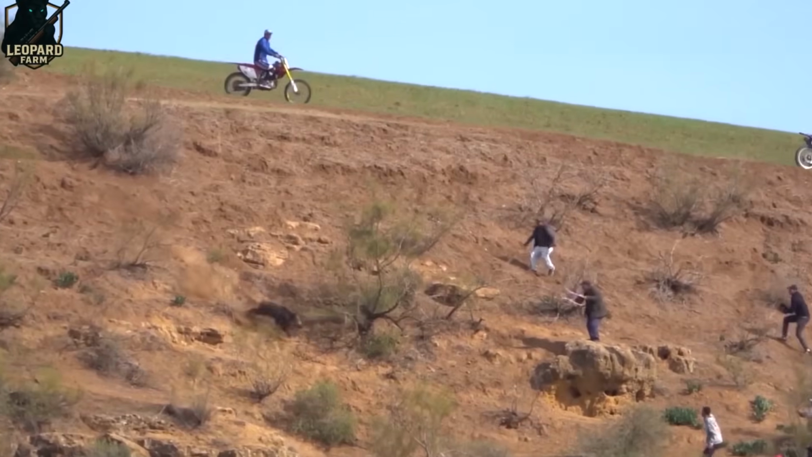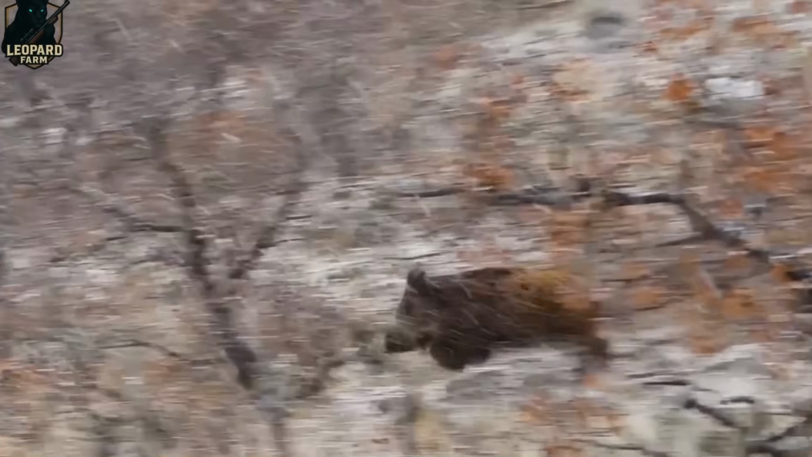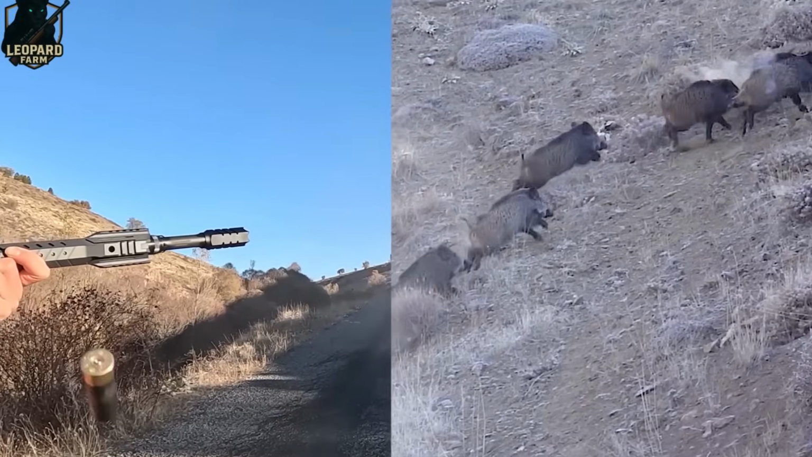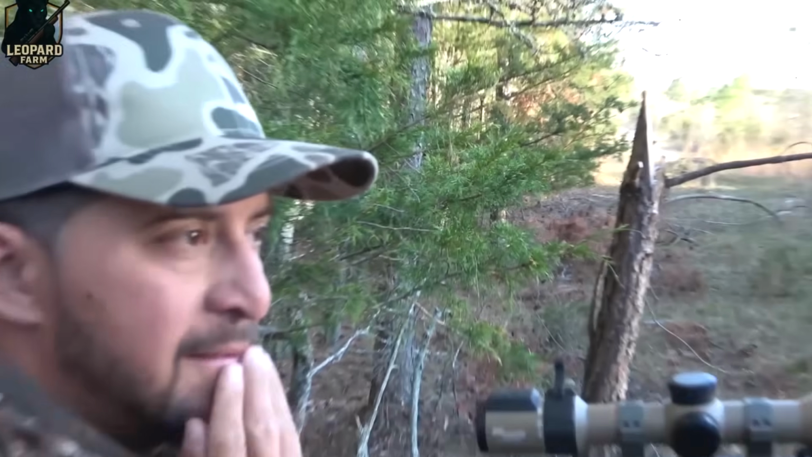Several large boars were still hiding in the thickets. Suddenly, one burst out, driven by our hunting dog straight into the open trail. I quickly locked on, squeezed the trigger, and watched as the shot landed cleanly. The boar dropped on the spot, a precise finish to a high adrenaline chase.